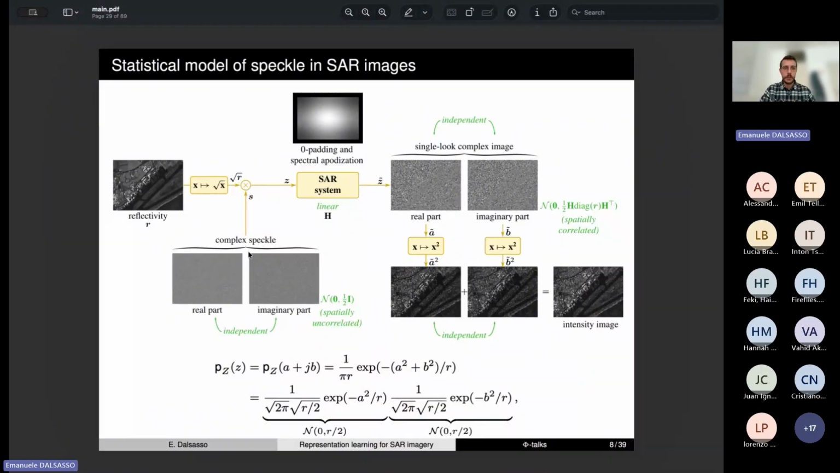And they are independent of each other. Then the SAR image undergoes the SAR system, which introduces some spectral apodization and also some zero padding in order to reduce the side lobes of strong scatterers, and also to generate pixels of the desired size.